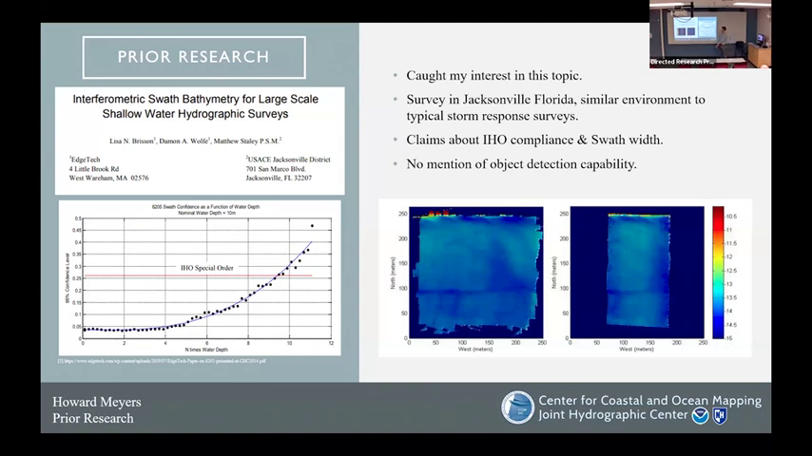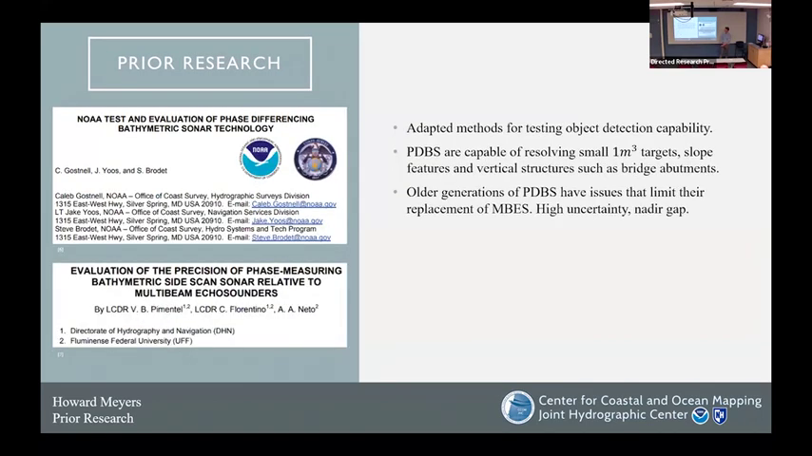The only issue with this paper that I found was that there's no mention of the object detection capability. I found this to be a real opportunity for study, right? You can have the widest swath width that you can, but if you're not able to identify targets and produce least depths on those targets, then hurricane-type surveys, storm recovery surveys, may not be the best application for that system. Additionally, I'll mention these 2 other papers briefly, just because I used their methods to adapt and use in my own study.